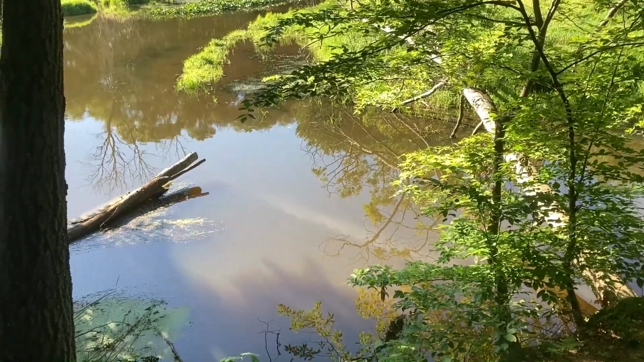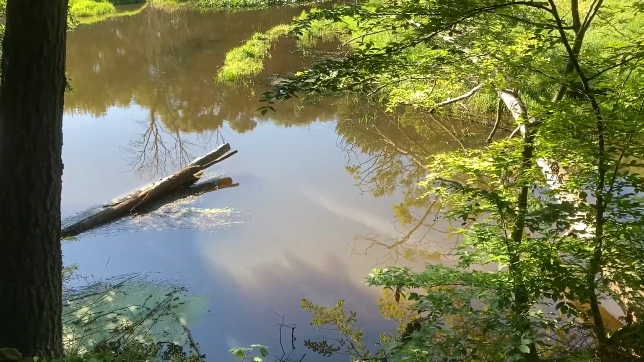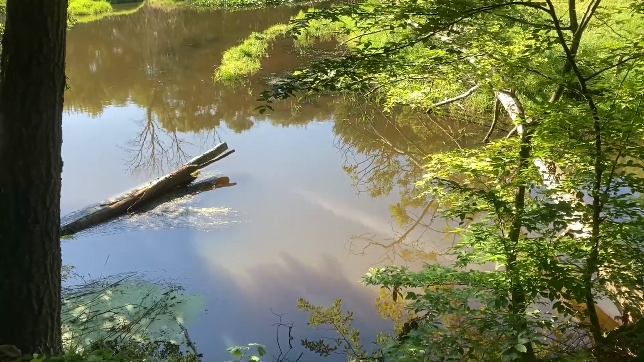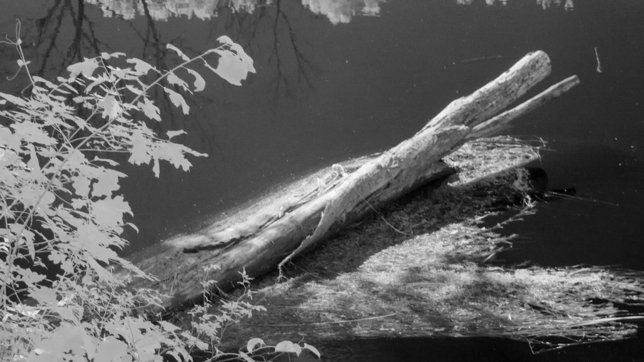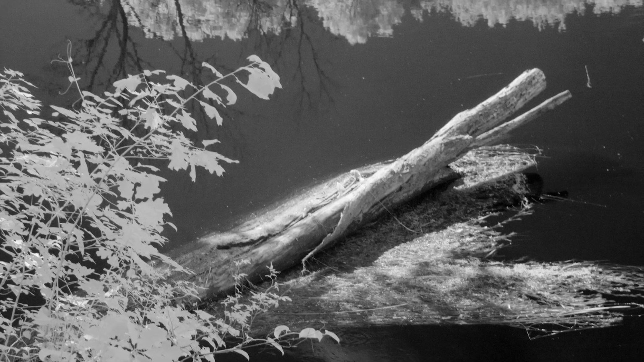I'm at another river overlook. And look at this view. I've got a log in the water. It's very picturesque looking, and it's at a very good angle to provide a diagonal line in my compositions. There's reflection in the still water, so that's going to turn out well. And overhanging trees over here.